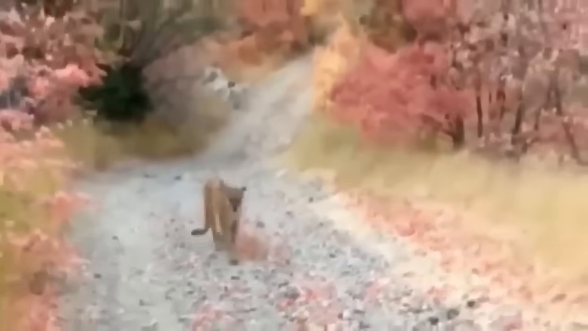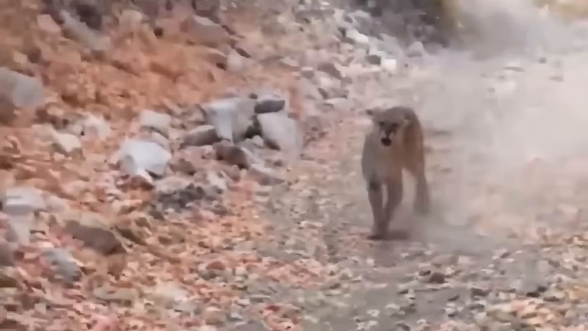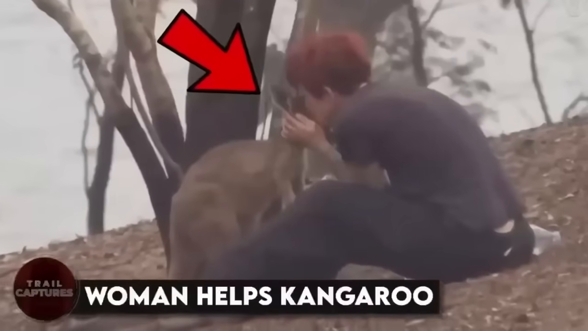This guy is staring down a big, wild apex predator. But you know what's even crazier? He manages to narrowly escape like a boss. This dude had a seriously close call. No, you face, dude. But he lives to tell the tale, and we're all glad he made it out in one piece.